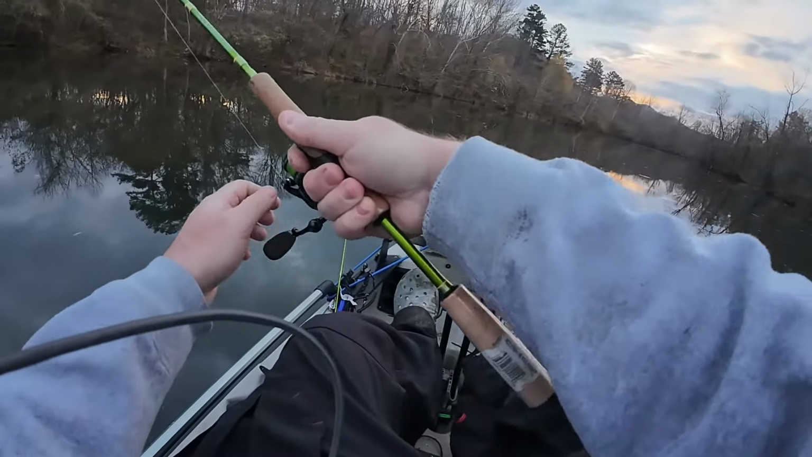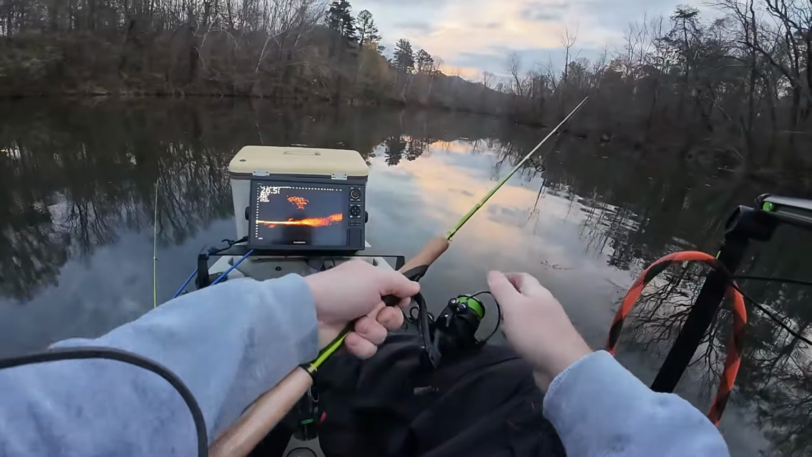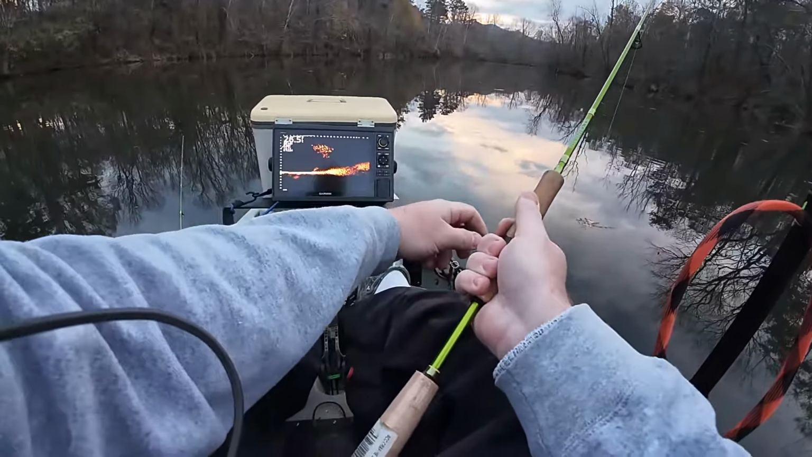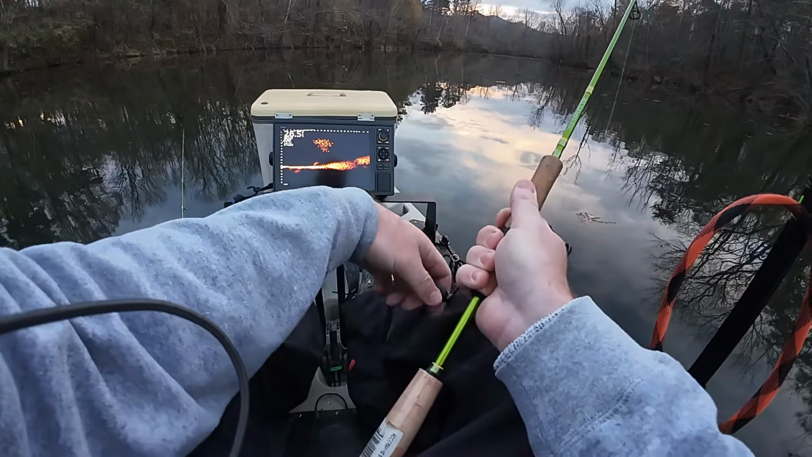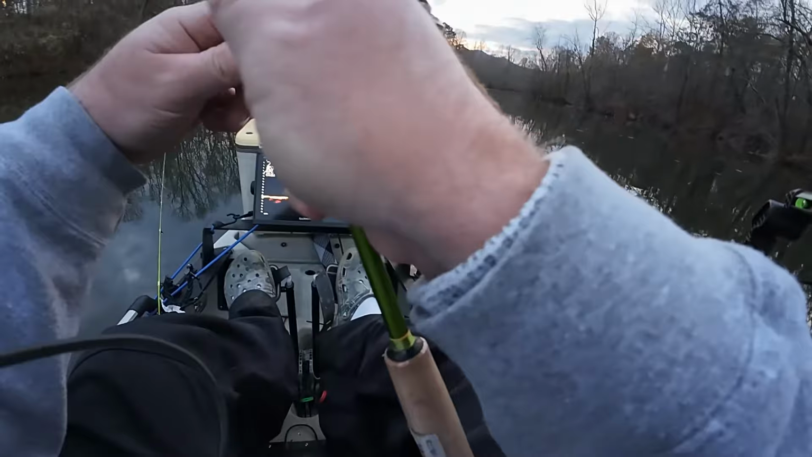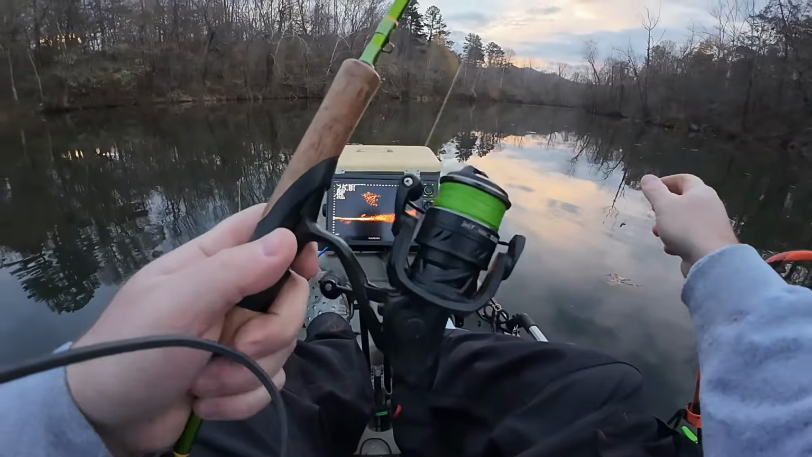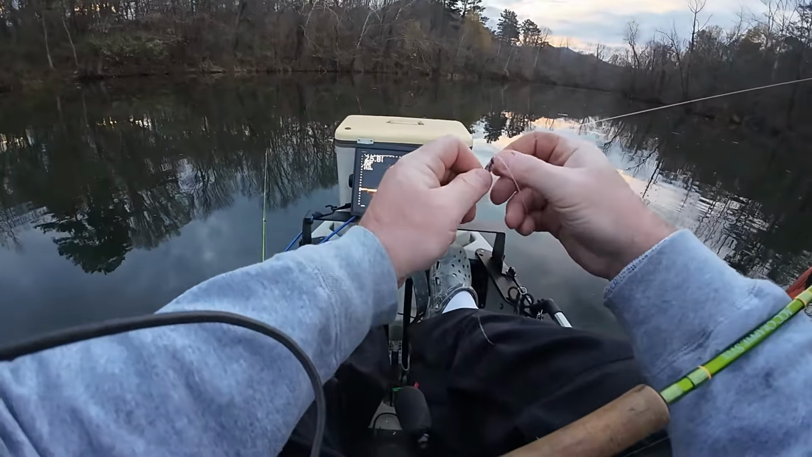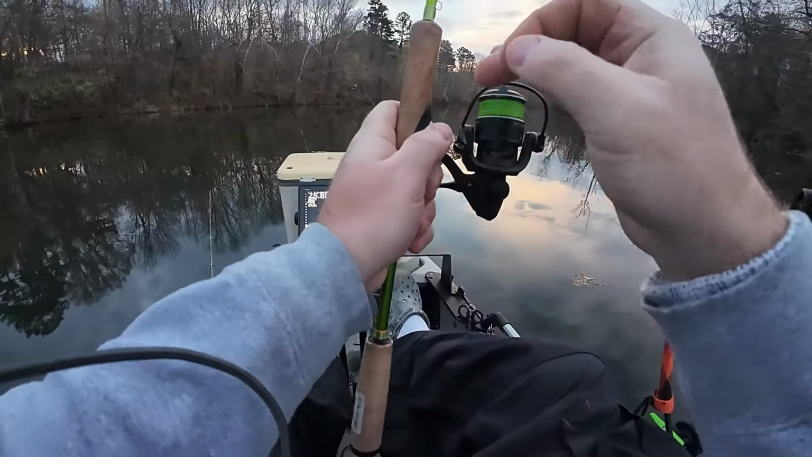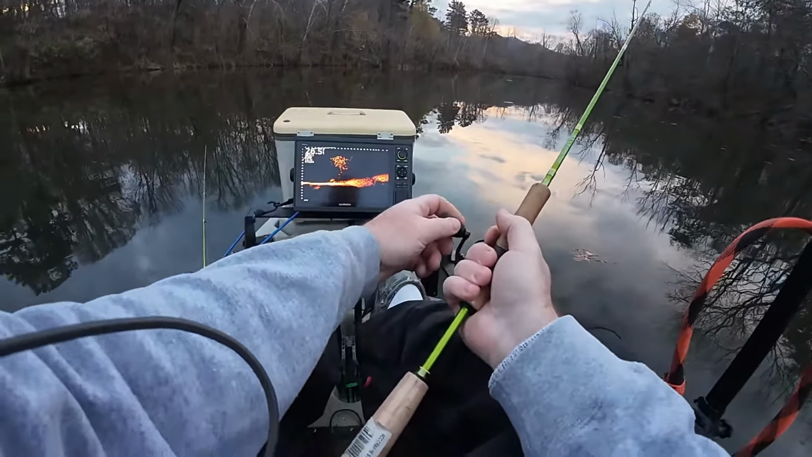Right at the boat. Dang, they hit it hard right there. Found a load of crappie here. Maybe they want the bigger bait too. I mean, they're right here. See if they do anything to it.